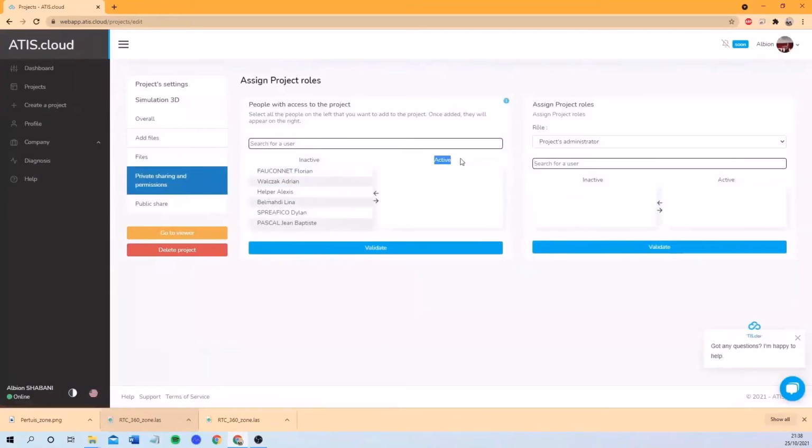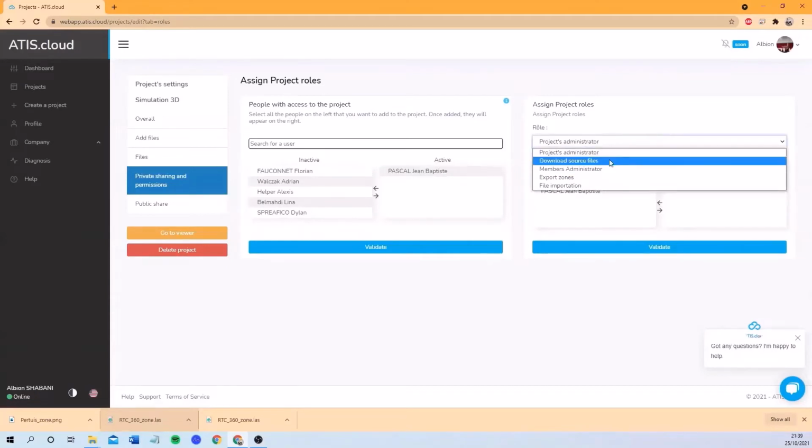So here we can see on the active side, we can see people that are invited on this one. Let's say that I'm going to invite Jean-Baptiste on this project. I'm going to validate it. So he will receive an invitation, an email telling him that he is assigned to a project. Doing it like this, he has only the right to open the project, do measurements, but he doesn't have the right to upload the data, to download the data, or to export the data. If I want to give him some specific permissions, I can assign him different roles. For example, project administrator, download source files, invite other members, export zone, or import other files.